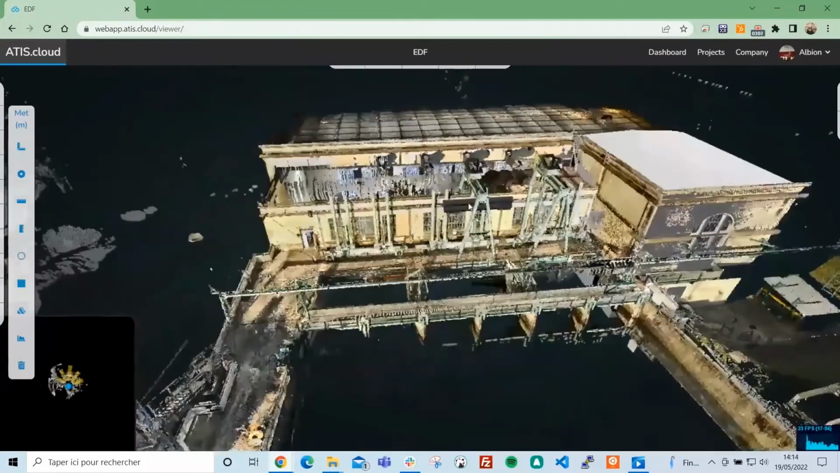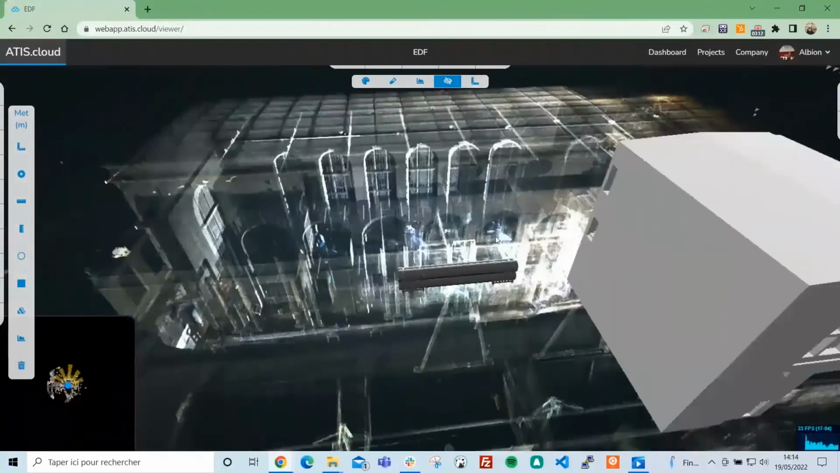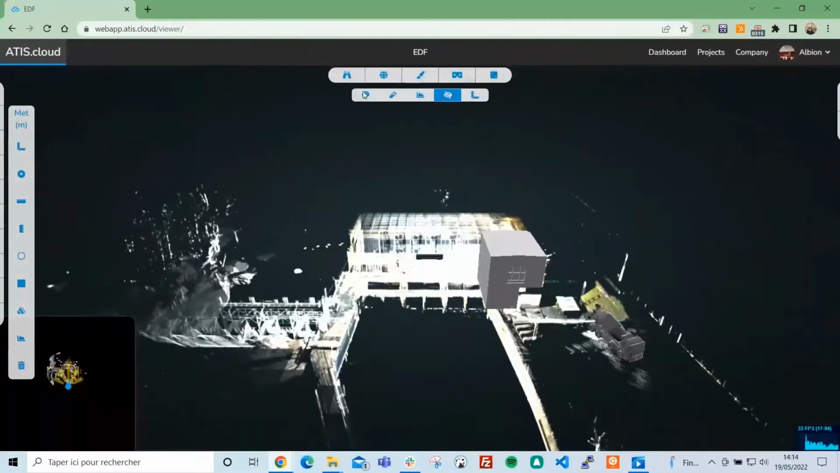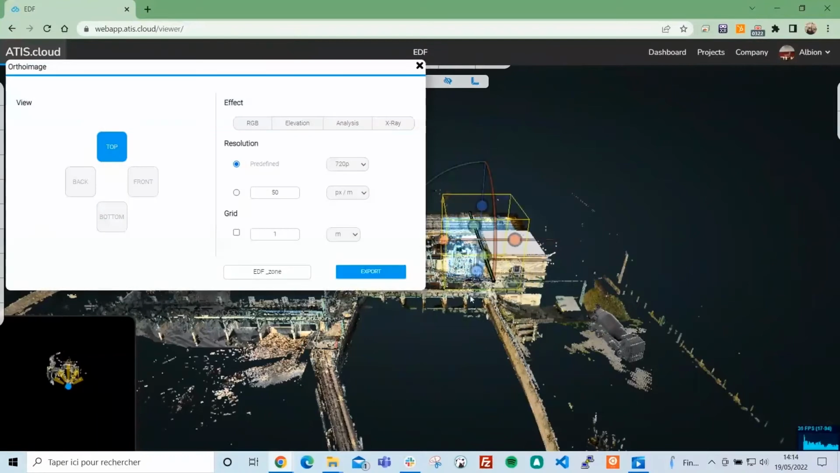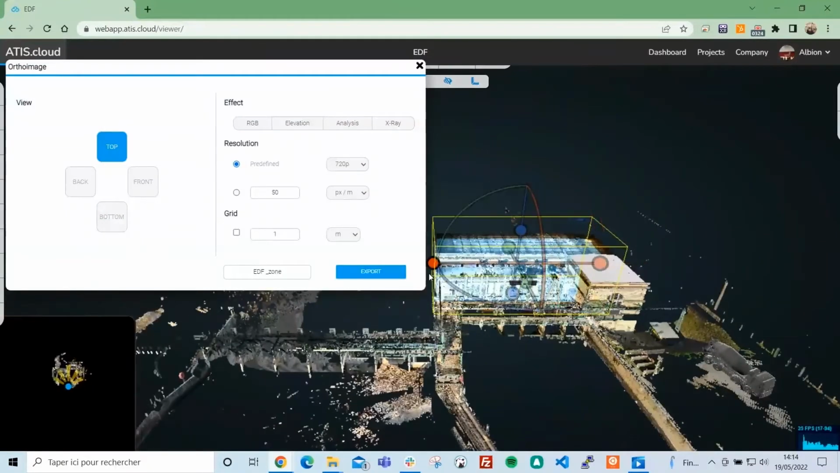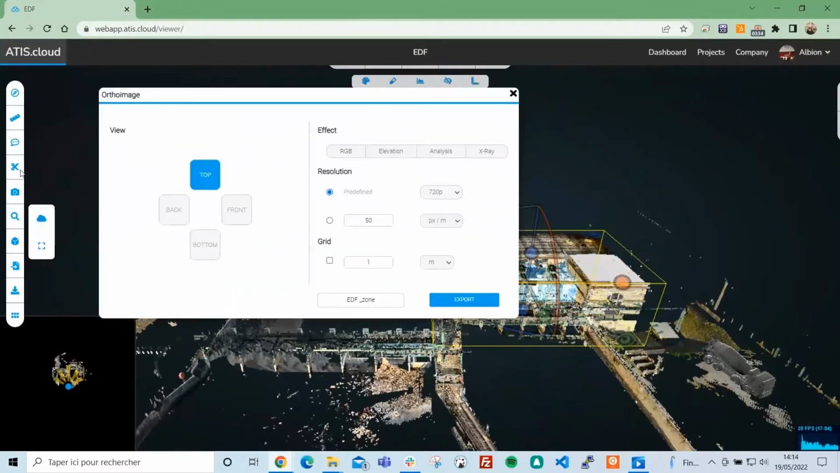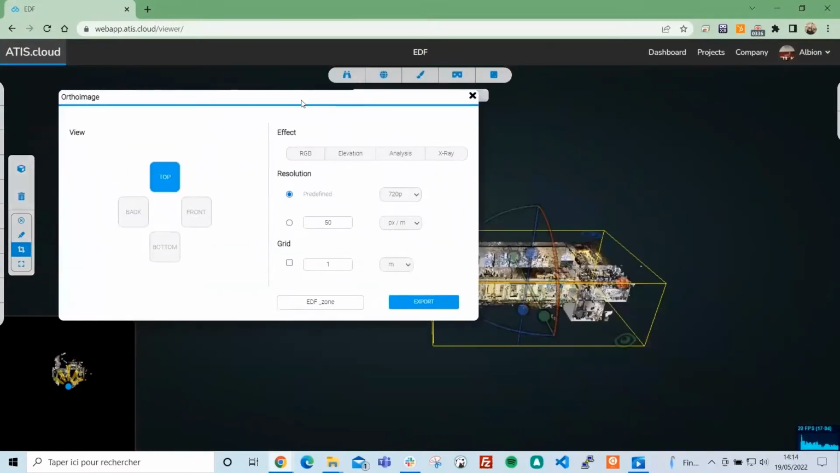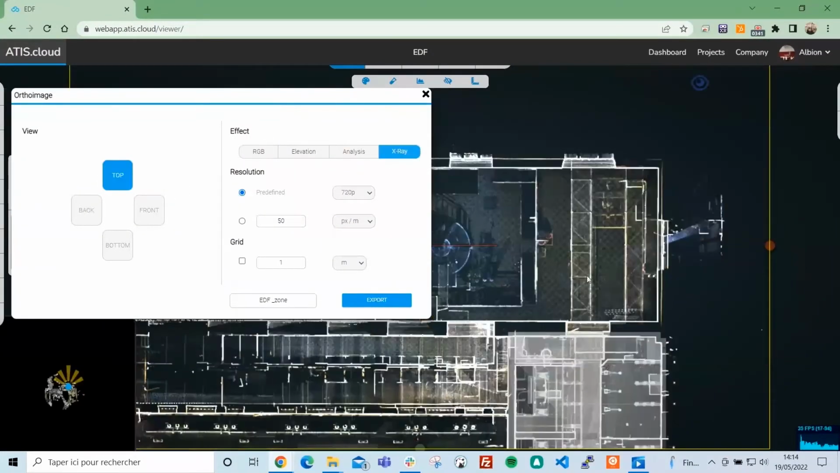So I'm going to clean this, and I'm going to now use the X-ray mode to see through the walls, which can be really useful depending on the project. But what I'm going to do is extract an ortho image of this project with the dedicated tools. So I'm going to place the clipping box in the right place, depending on the view that I want to extract the ortho image from. So you can set the view: top, front, bottom, back. You can also apply an effect